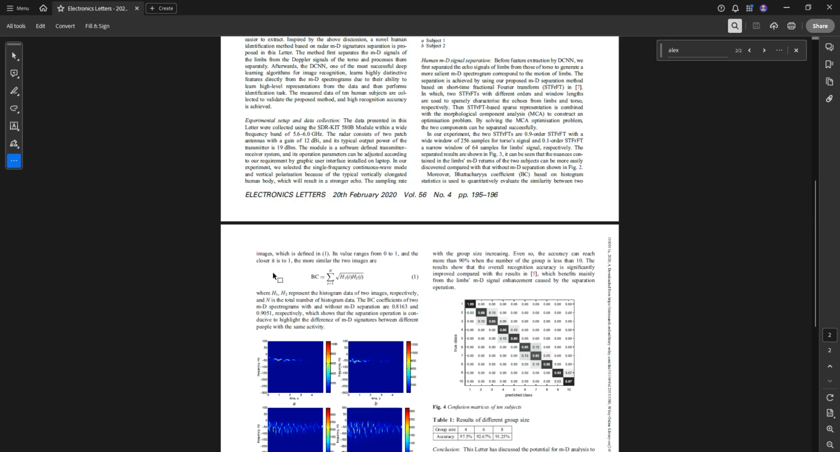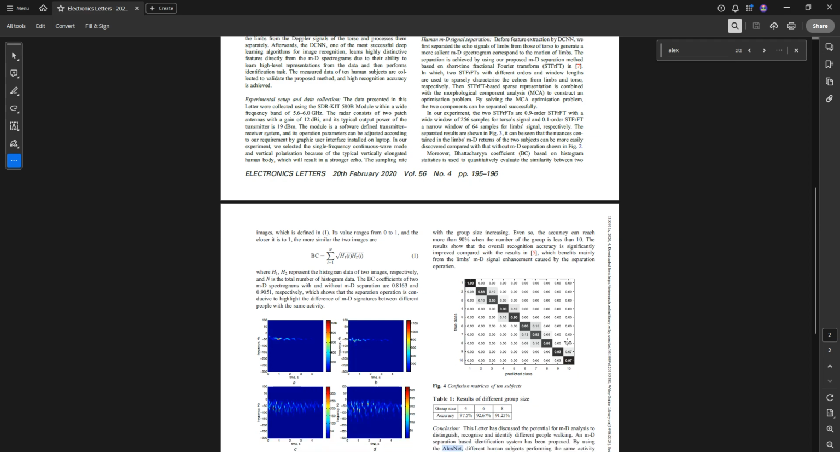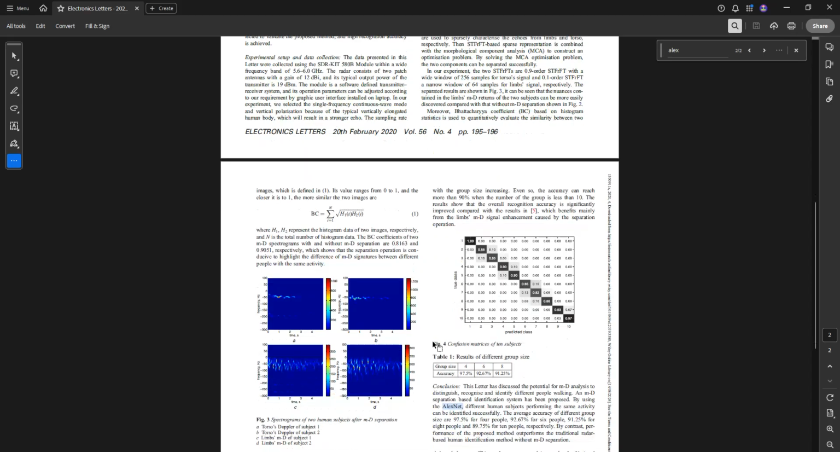And they say that this metric here, what is called the Bhattacharya coefficient, is suggesting that the bulk translation or the torso movement is not essential for classification. It's actually just nuisance, so they remove it. Okay, they separate it, and here they show their confusion matrix, and they achieve approximately 90% accuracy.